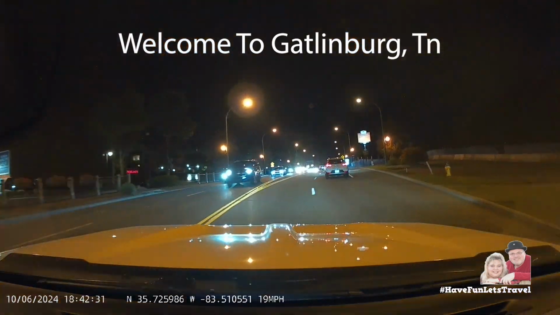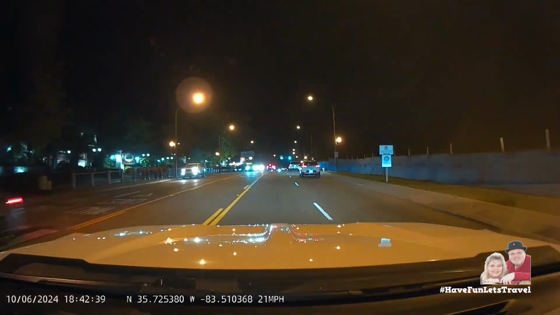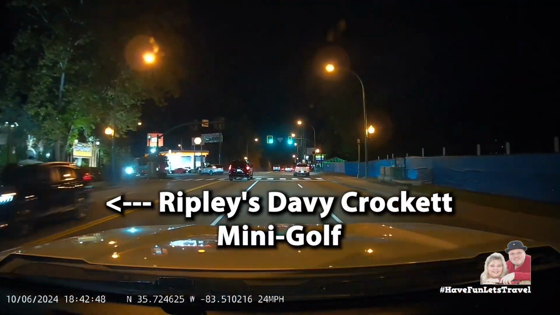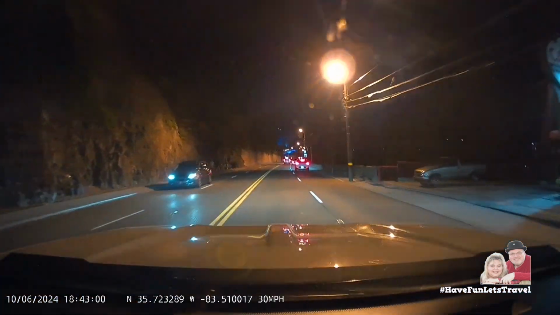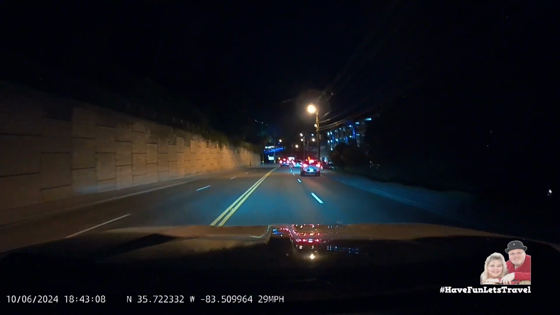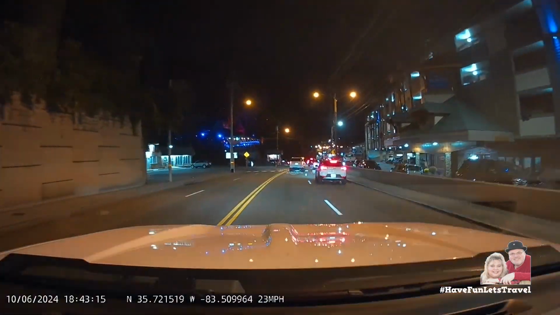Welcome to Gatlinburg, Tennessee. One of the first things you'll notice when you arrive is how close the lanes of the roads are to each other, and the sidewalks are right up against the outer lanes, making you feel a little claustrophobic. Please pay attention. Within our first 30 minutes there, we saw a little 2 or 3-year-old kid run across the road across 4 lanes of traffic, talking about heart-stopping.